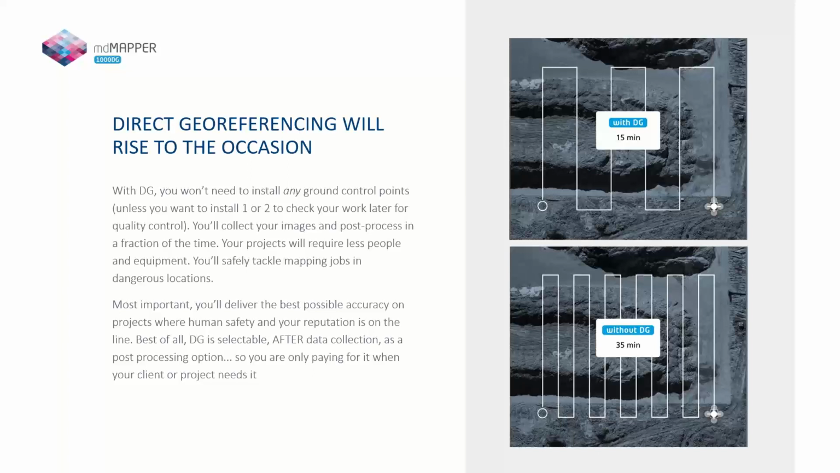It's got a 42 megapixel camera. Being able to fly a couple hundred acres in a single flight and produce very high resolution imagery, a 1.6 centimeter GSD at a 400 feet flying height, with this system is going to allow you to produce very high quality orthos to deliver to your clients.